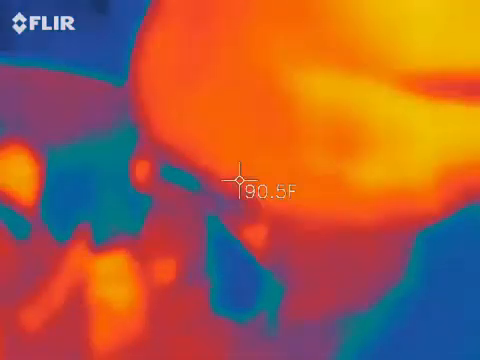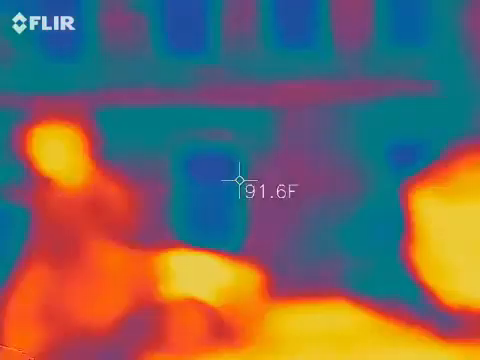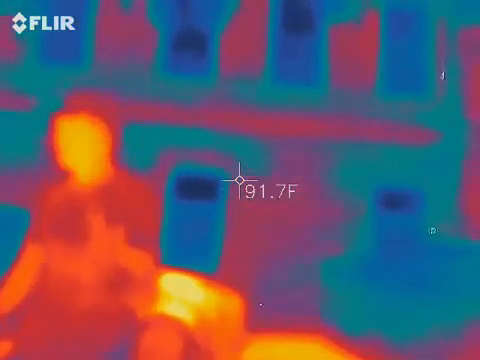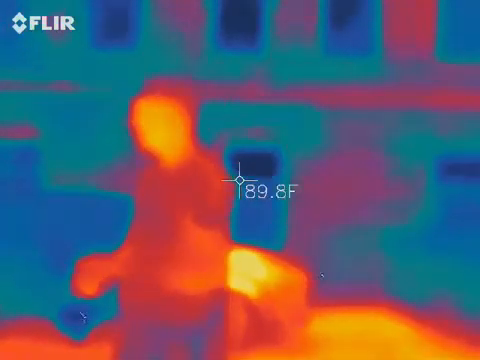Okay. Now the bottom one, just so you know what it does, gives us night vision. So the night vision draws a lot of attention to us. The cars and everything like that. So that's why we don't even bother with it. So, all you, my man.